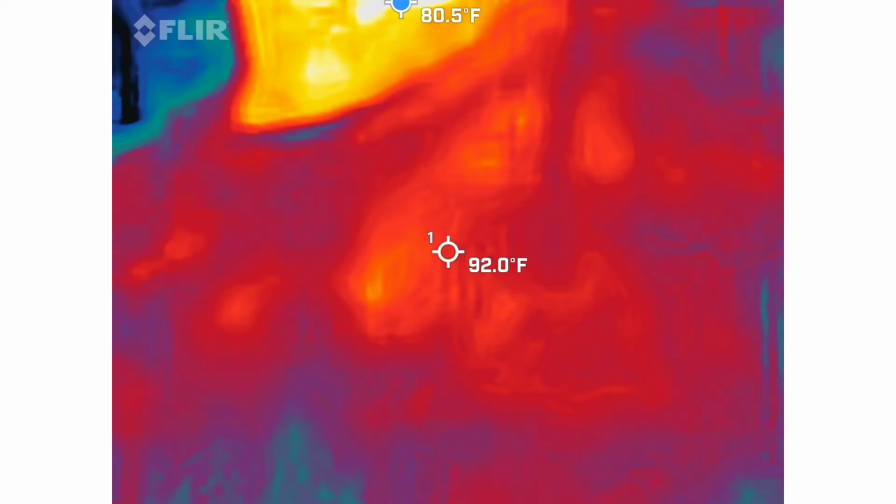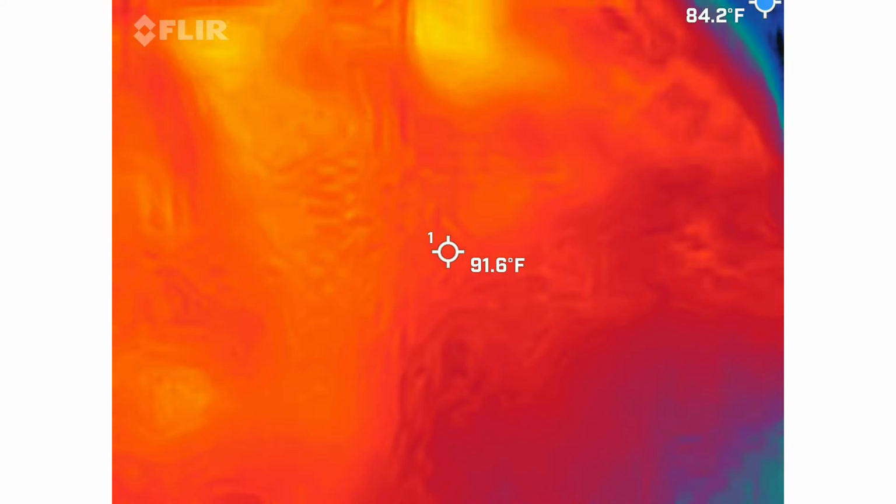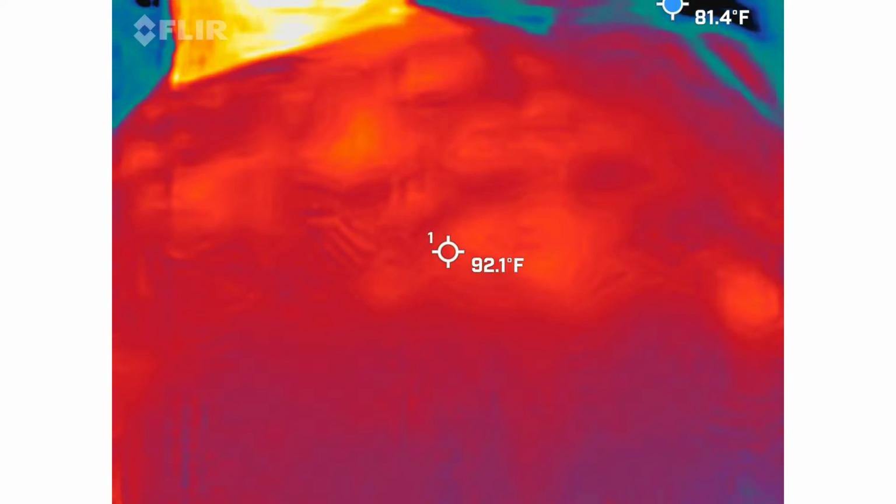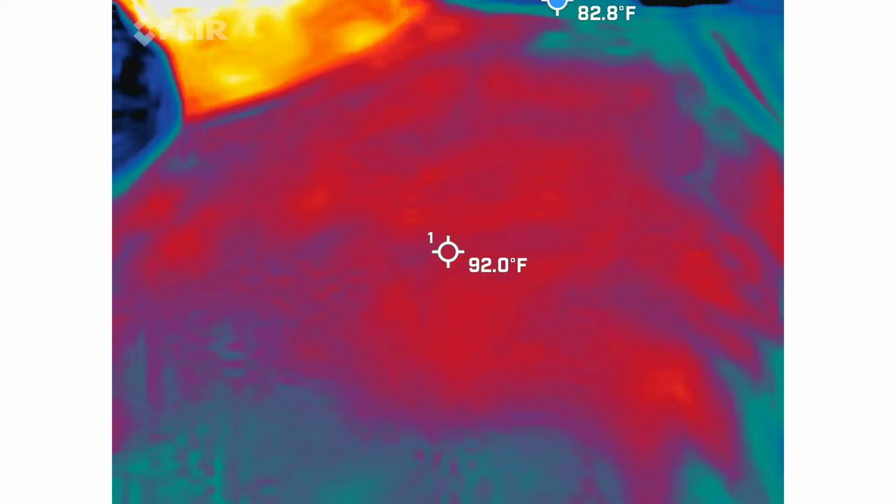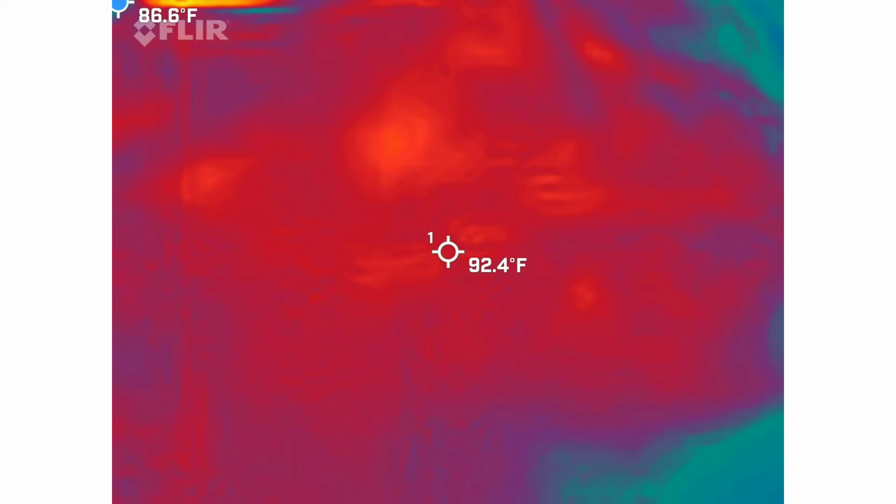Yeah, the cool thing about this on your recording is you're going to have a blue dot that's bouncing around the screen. The blue dot is giving you the coldest spot in the frame at that particular moment. So when you're watching your video, it kind of helps guide your eye a little bit on where to look for the cold spots. So it's just helping you out a little bit, and of course it's going to be there in real time as well.